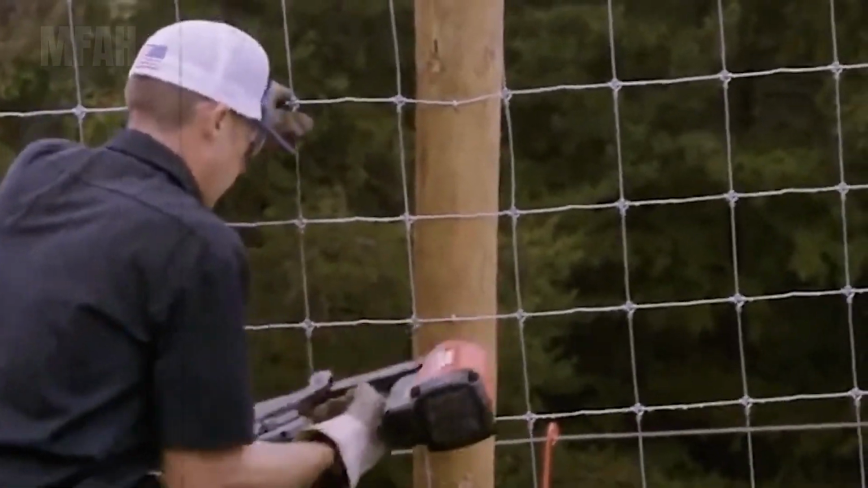But when it comes to full-grown adults, especially in areas where wild hogs regularly top 220 pounds, a few strands of wire mean nothing. Their razor-sharp tusks and crushing bite force can tear through metal like paper. And that's exactly what this surveillance footage shows. Just watching it is enough to send chills down your spine.